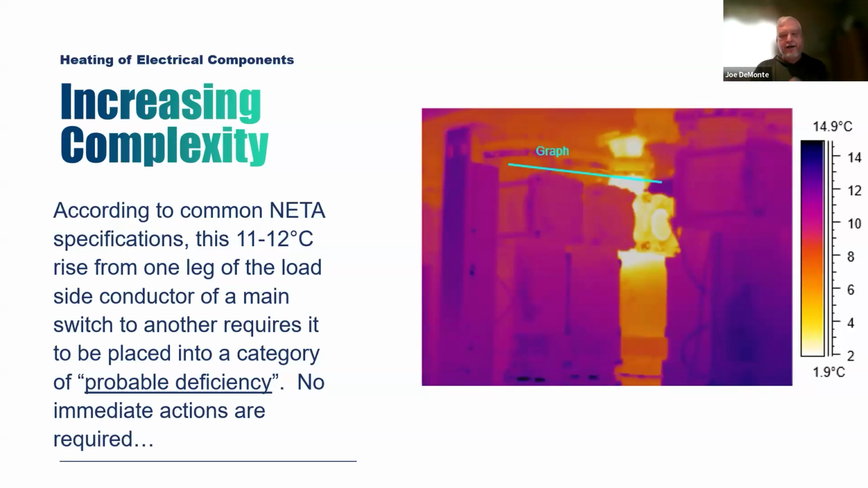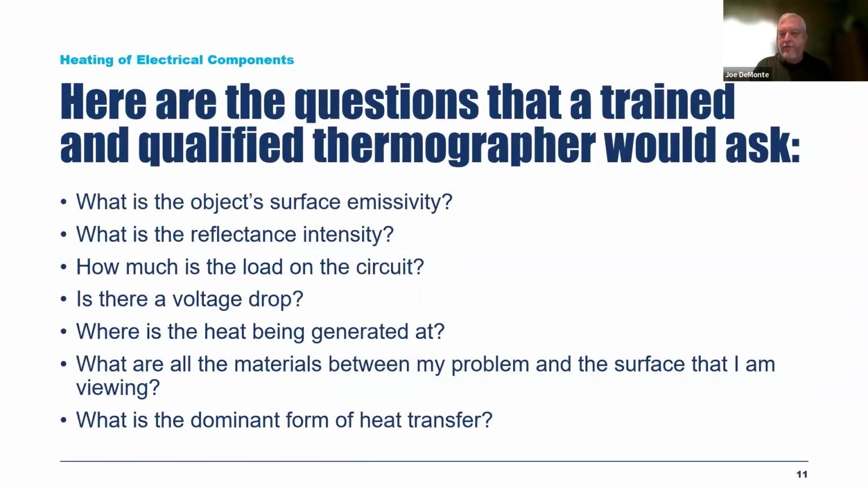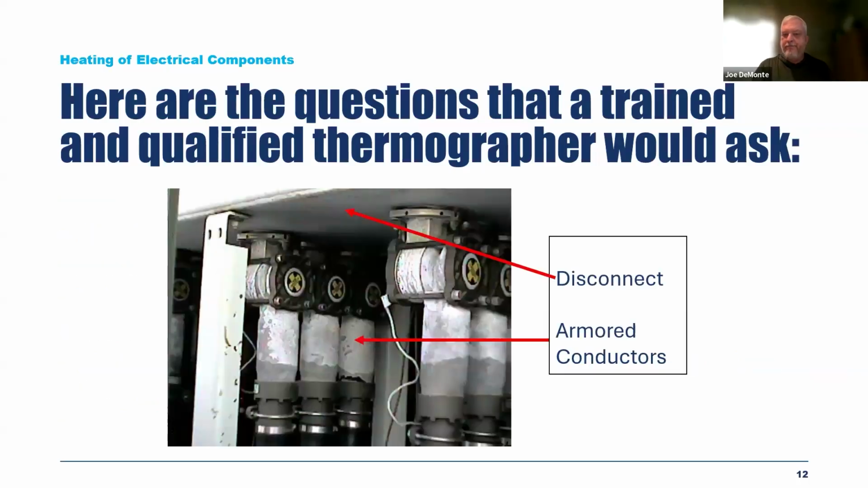Well, it turned out that I had to have a lot more information here to understand severity. So we can't just put this into the NETA criteria and say, yep, probable deficiency, go for it. I needed to know a lot more information. What was the surface emissivity? The reflectance intensity, also known as reflected apparent temperature. Load, we'll talk about that in just a second. Voltage drop, where's the heat being generated at? There's a lot of questions I had to ask myself.